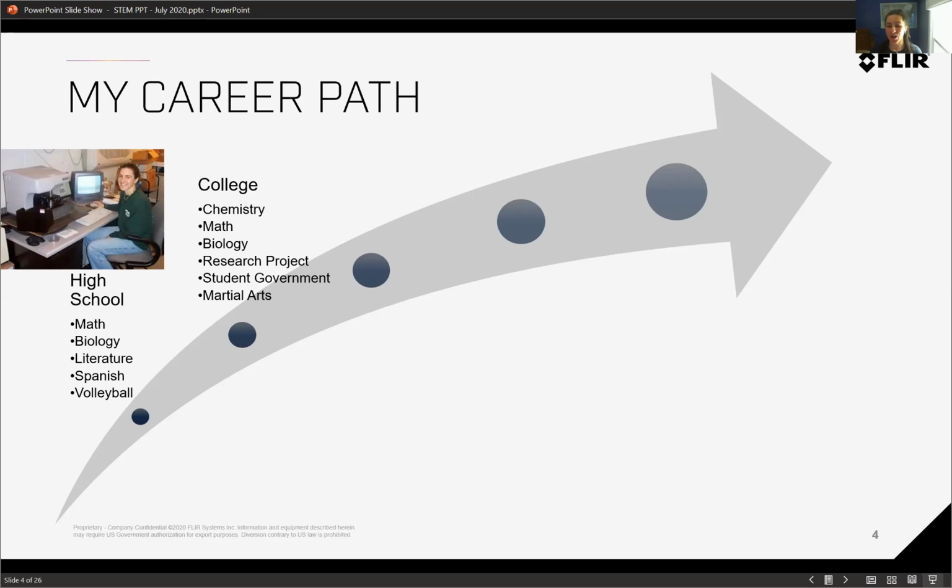But it was wonderful. I had my own research project, and there's a picture of me there on the left working with an instrument called an atomic force microscope. So it doesn't look like the microscopes you're used to seeing, because this can actually see much smaller things. It can see down to nanoscale. So that's like 100th of the size of the width of one of your hairs, really teeny tiny things. And I got to work with DNA and these things called quantum dots that glow in the dark.